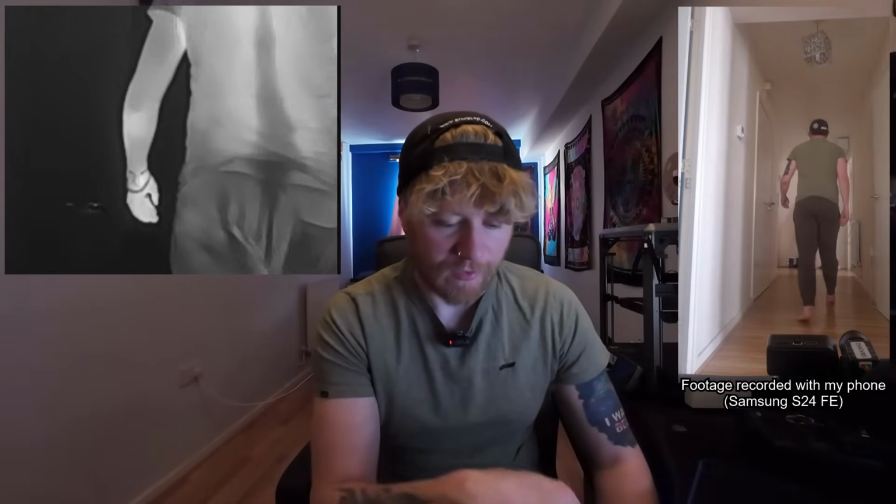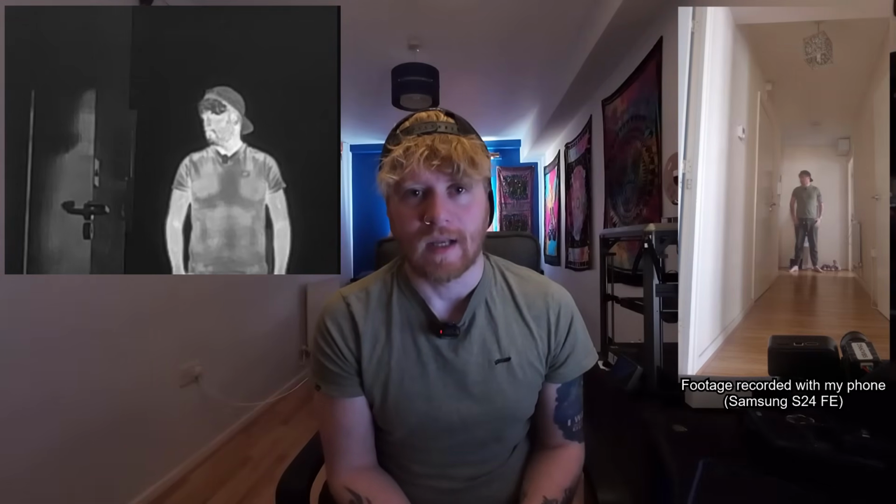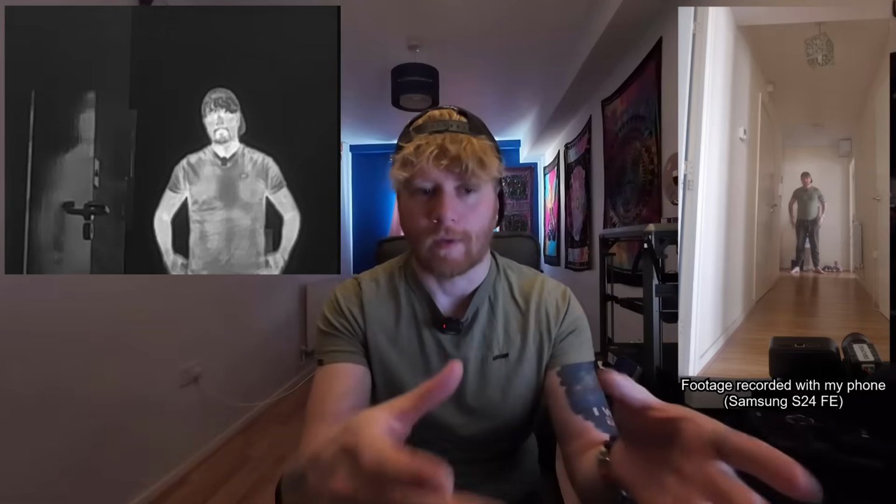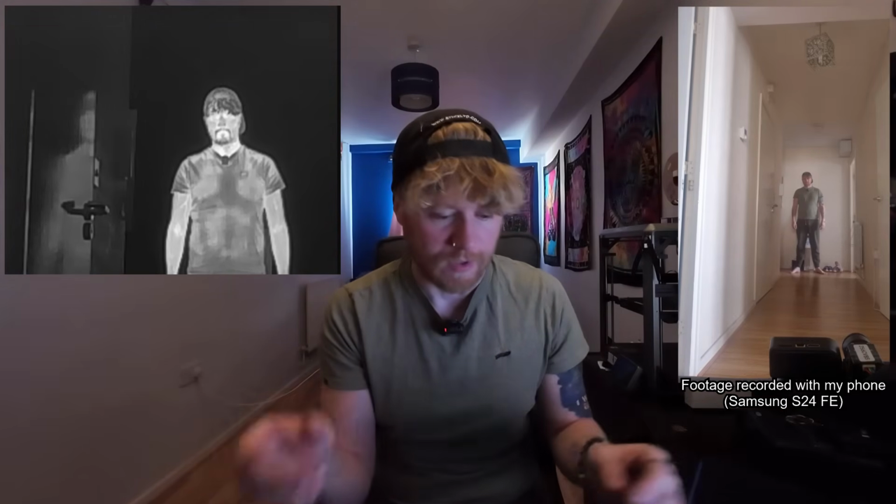Now, one thing that I want to mention about this camera before we talk about my experiments with it in the dark, outside at night, is the fact that the lens on this camera is quite telephoto. I don't have any specs to tell you or show you on exactly what the lens is. But as you can see here, the image that you get from the camera is quite zoomed in straight away. That means that if you're in a small room or if you're trying to look at someone or something, you need to step back quite a lot to get the thing you want in focus.